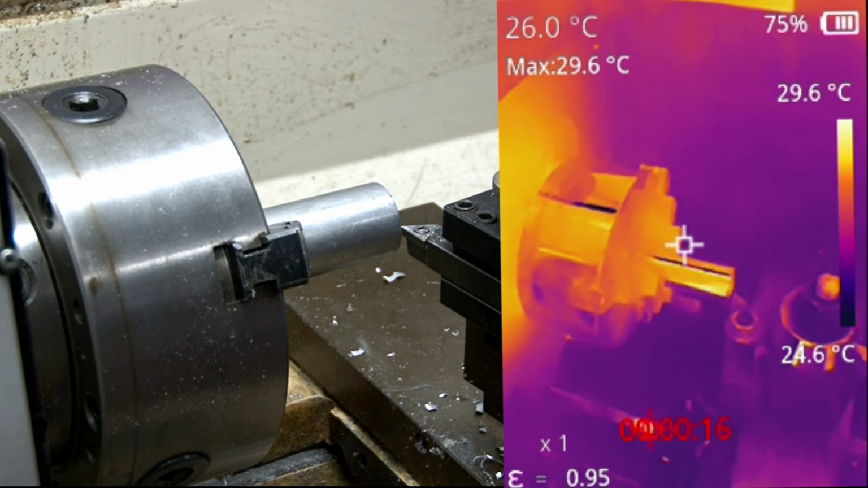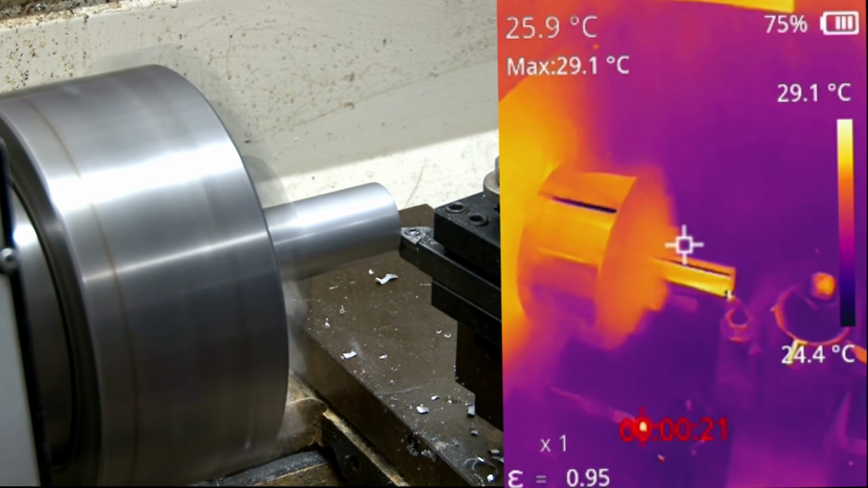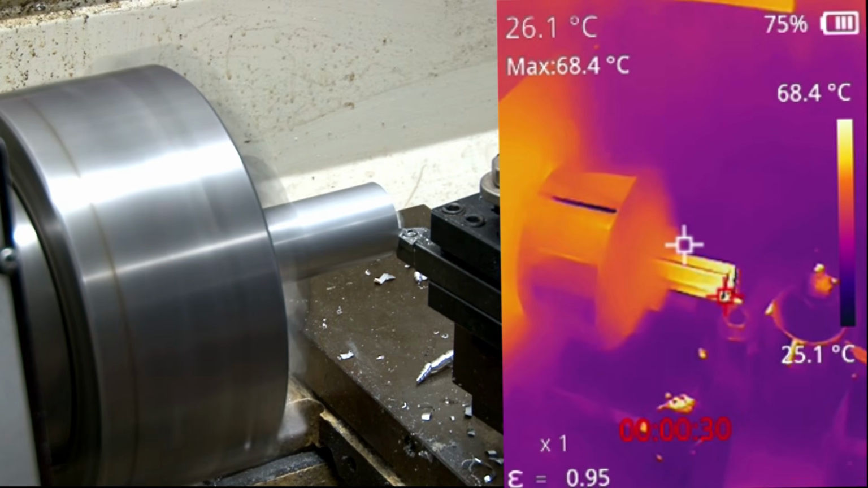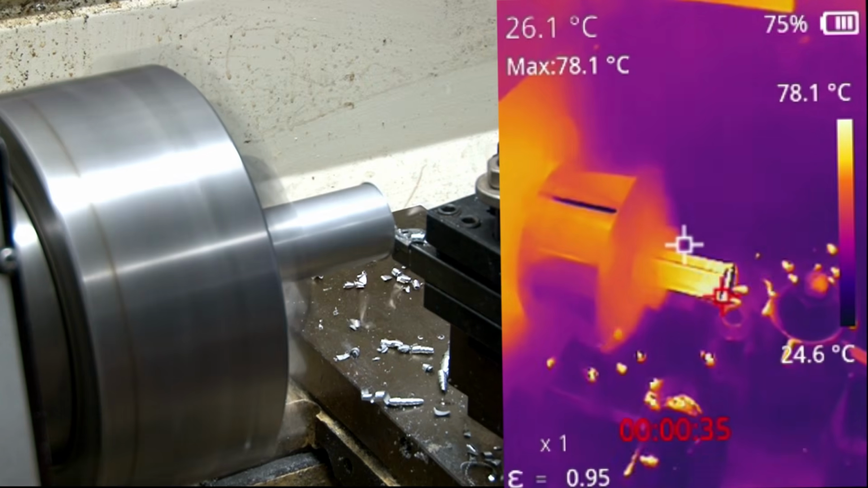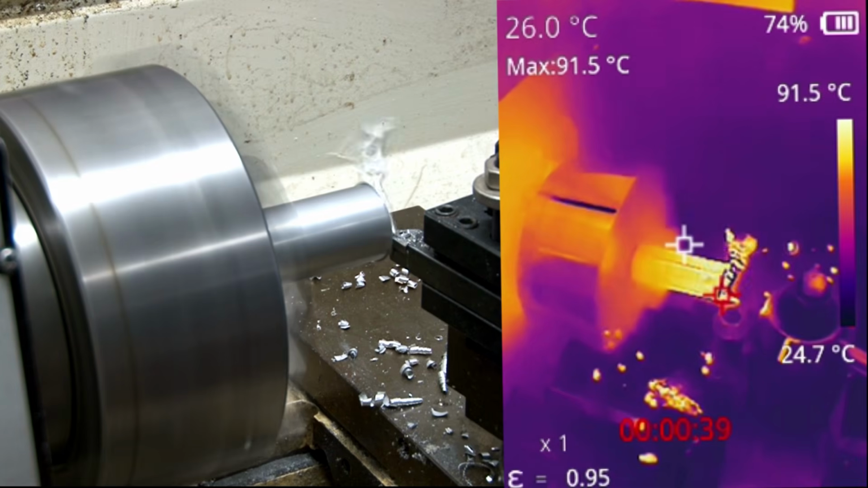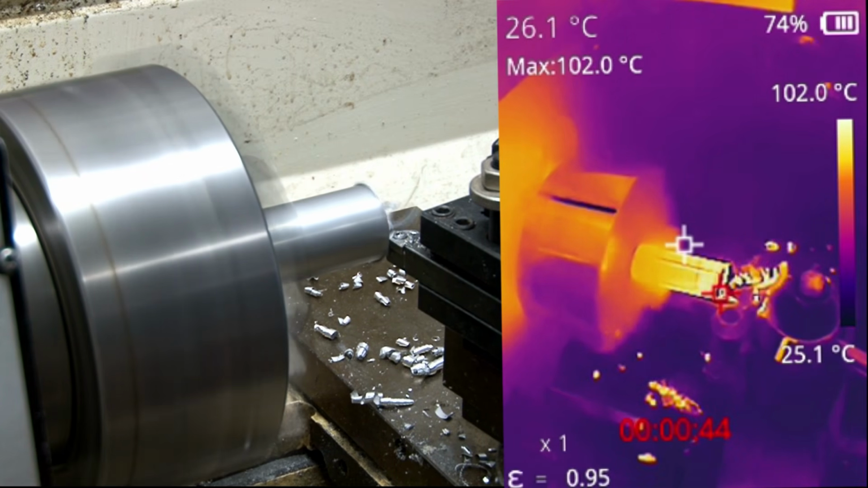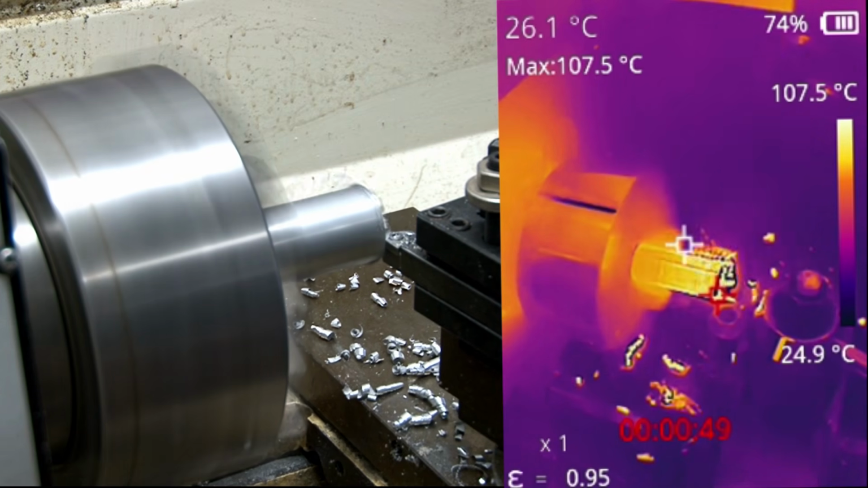So here we go with my lathe. I put an aluminum part on there so that way it really just let the heat flow through it. So now you can see chips come off with the heat in it. See a lot of heat come off in those chips. And then you can also see the temperature of the place where it's cutting getting close to 100 degrees C, and that's about 212 degrees Fahrenheit, so that's pretty hot right there.